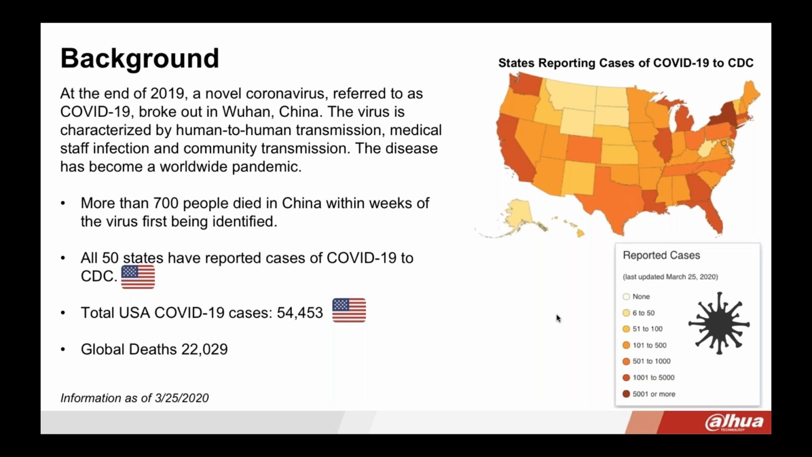So let's briefly start out talking about the new coronavirus and how it has affected all of us. As you well know, it originated in Wuhan, China at the end of last year, where people were exposed to it while at a large seafood and animal market.